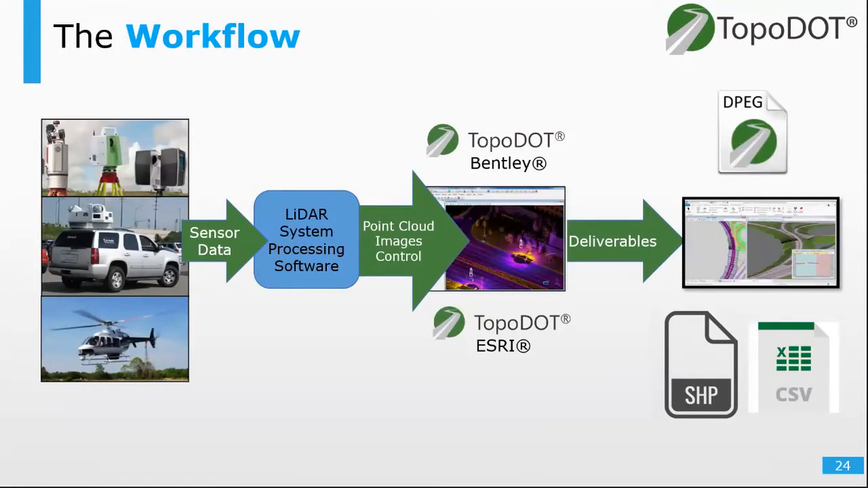And a final look at the workflow, or a different look at the workflow here. Data is collected and prepared at the system level, providing high quality LiDAR and imagery. This is then fed into the Topodot environment for extracting and exporting all of your GIS assets. These deliverables can be exported in a variety of formats, and then simply imported into the database of your choice, such as ArcGIS.